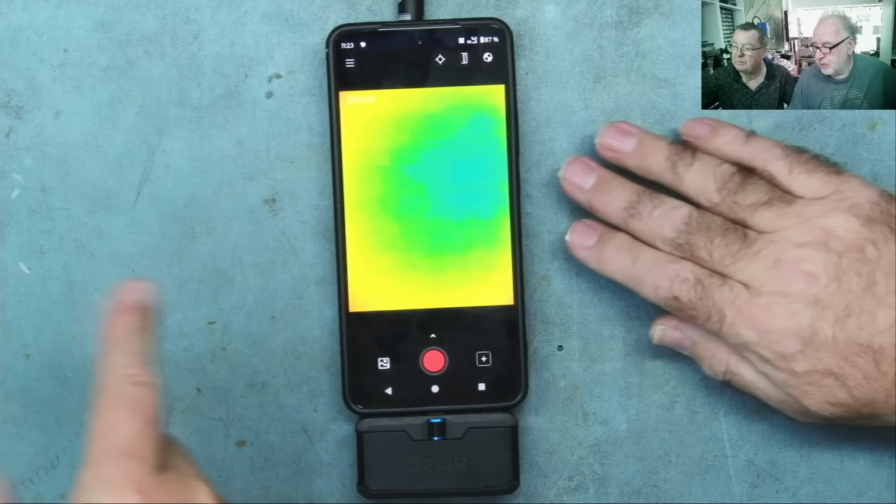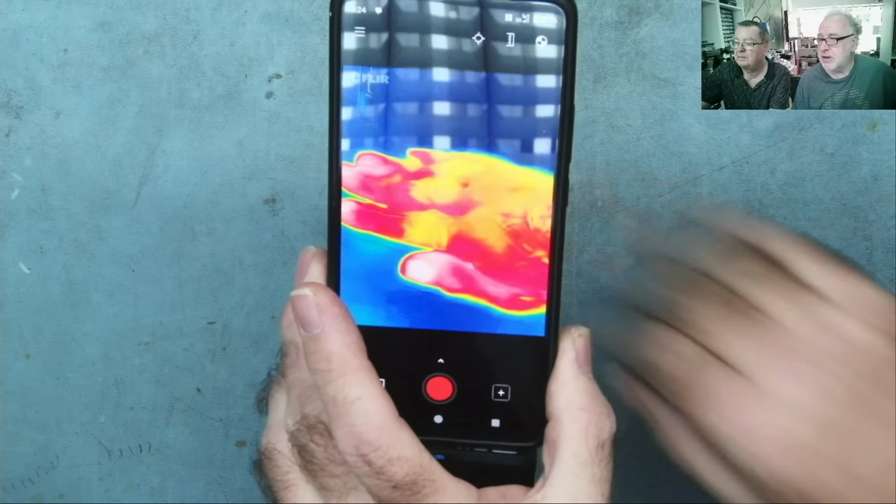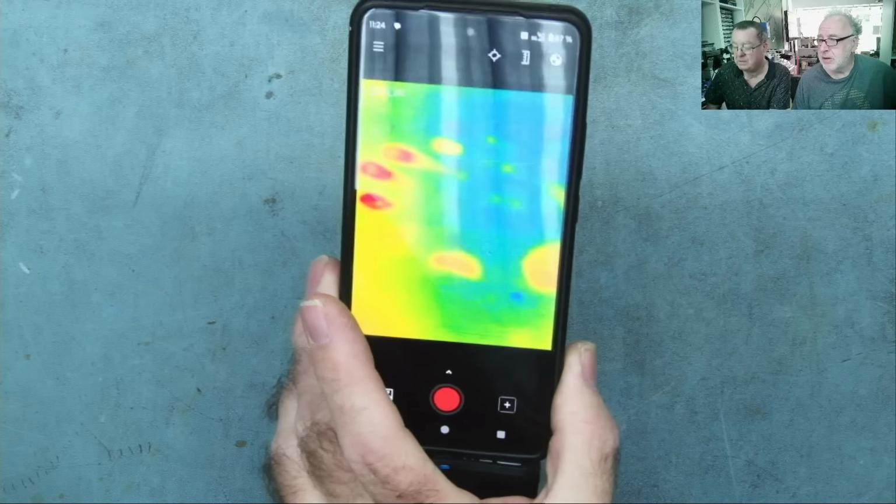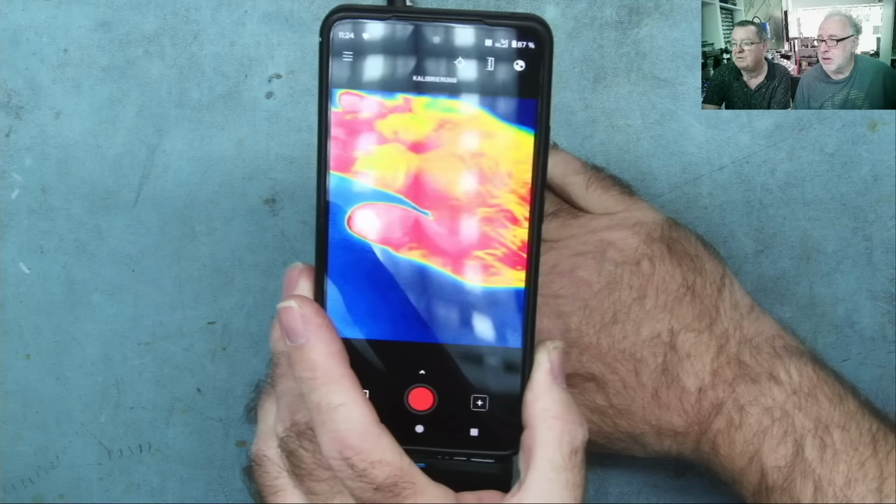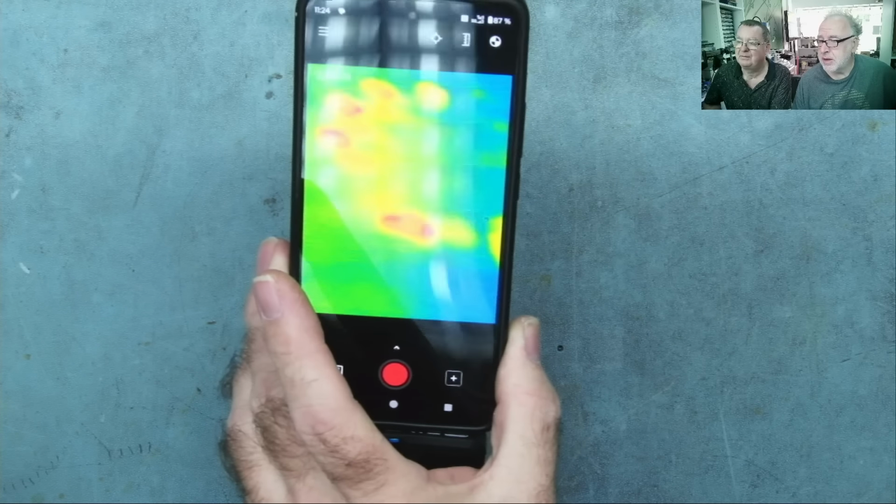So I'll move this away. Oh, yeah, you want to do the thing. We can do the thing. So yeah, there's a hand, and it leaves a nice handprint. But what I do notice is when I move my hand, it stays there for a second. Yeah, frame rate isn't great.